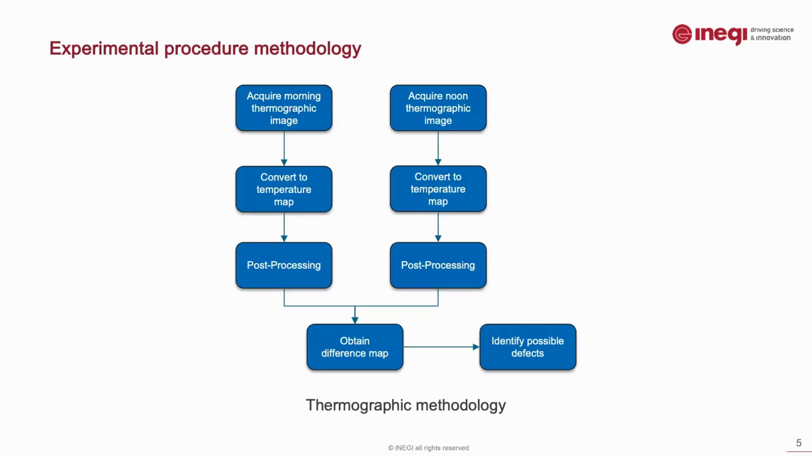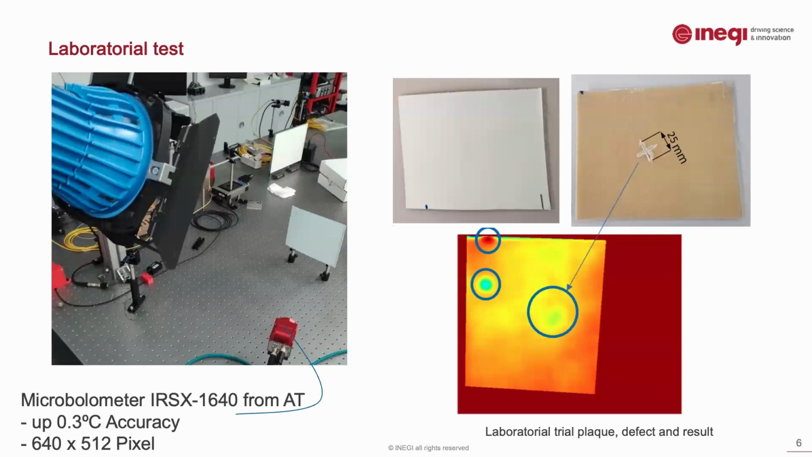So our methodology is to acquire a thermographic image in the morning when the blade is cold, and then take another one at noon with the full sun, to get the hottest time of the blade, and then convert them to temperature maps, post-process them, and by doing the differences, we can see the voids that possibly exist in the blade, as they heat up at different rates, and we'll have different values from the hottest parts and the coldest parts.